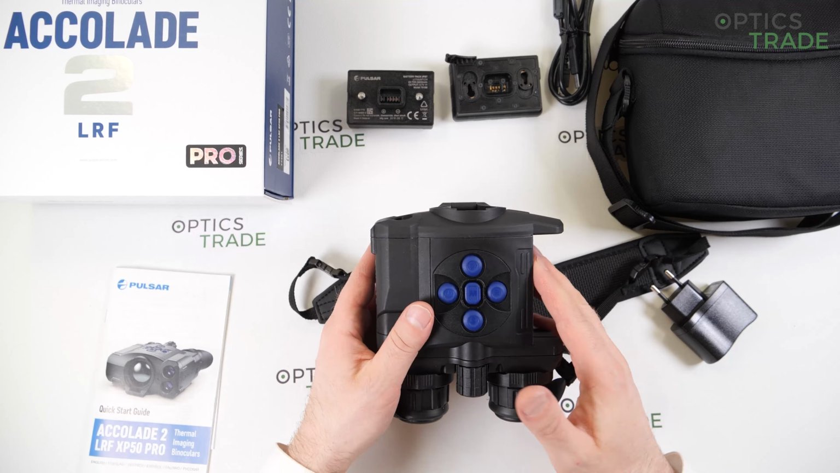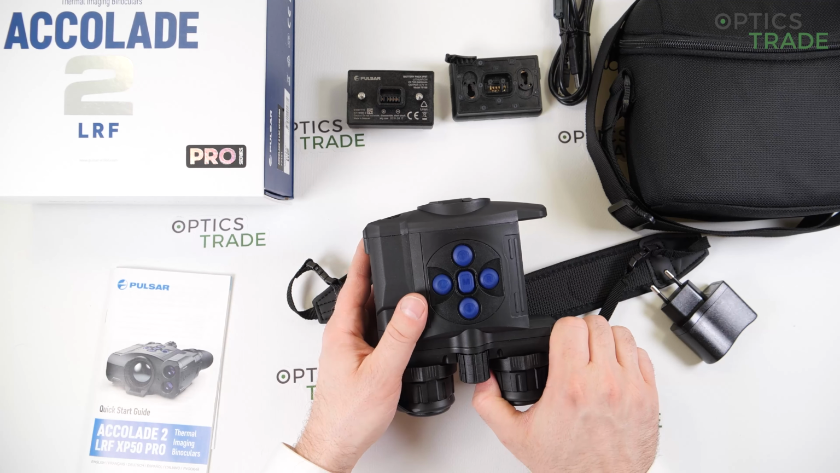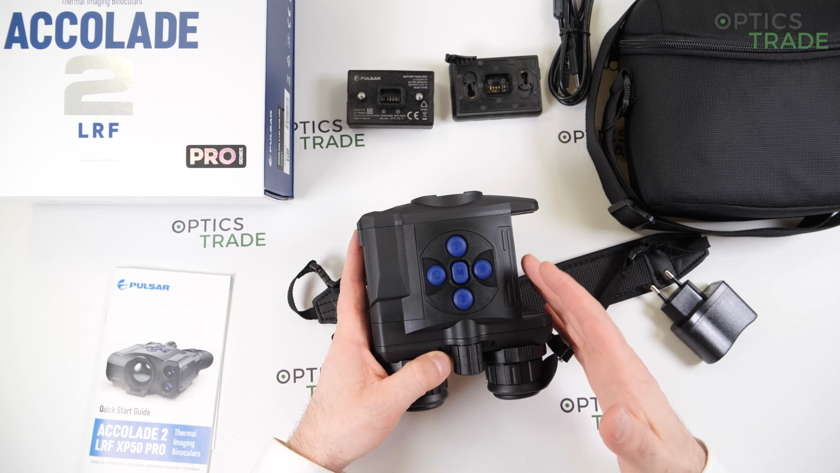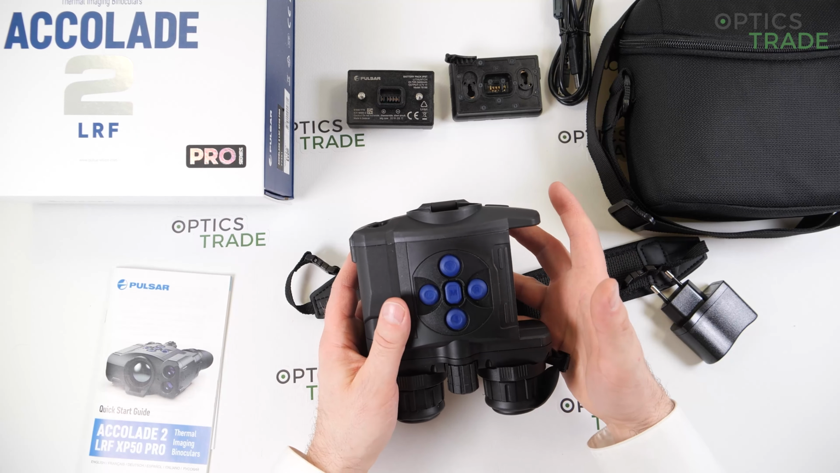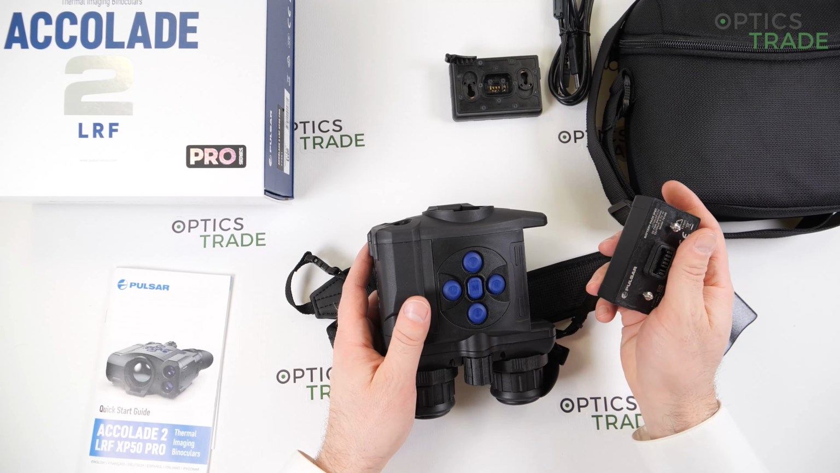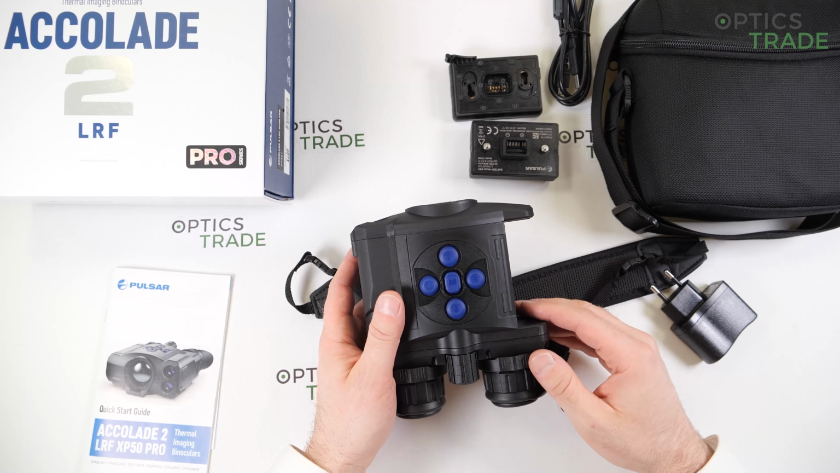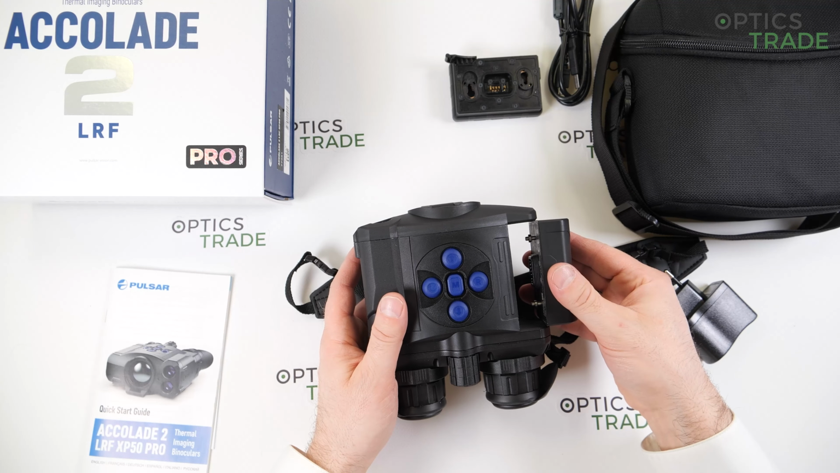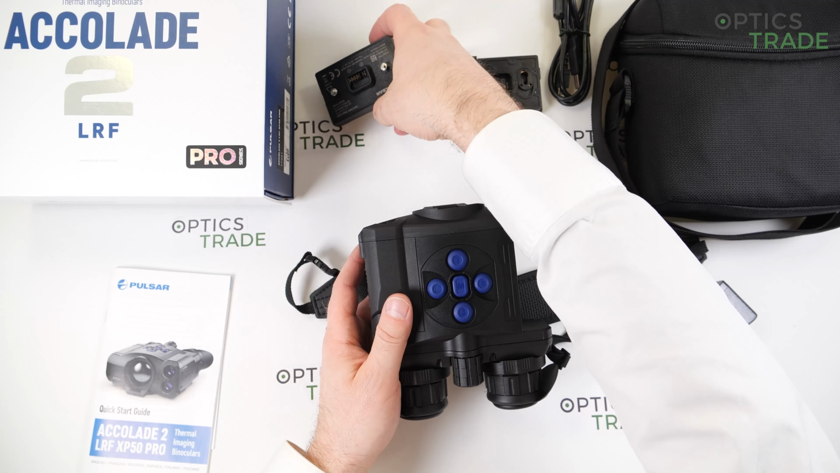Okay, so if you check our video review about the Accolade 2 XP50 device, you will see most of everything covered there. The device is fully IPX7 waterproof. It's quite compact. When you put it in your hand, you see that it's quite compact. It runs almost 10 hours on the IPS7 battery, even more on the IPS14 battery, which honestly speaking in this format of device doesn't really look that awkward, because the IPS14 is about twice as big. It looks like this when you put it in. Still, you can handle it quite normally.